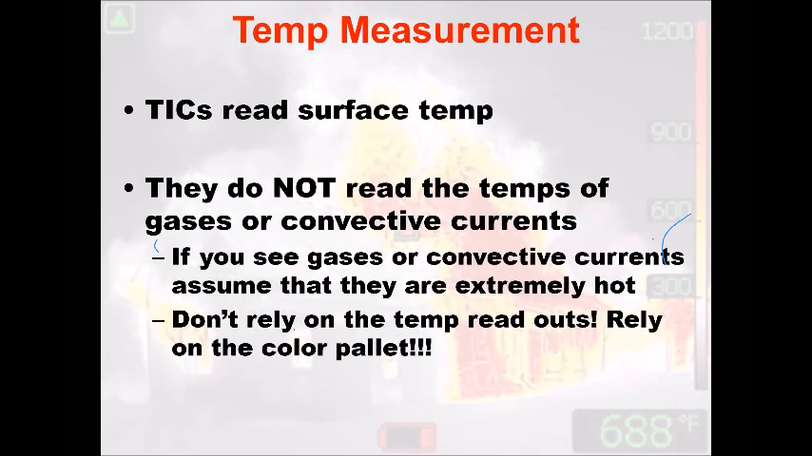Thermal imaging cameras read surface temperatures. They do not read the gases, anything like that. Those are a totally different industrial grade camera that reads the temperatures of convective gases. When I showed the video of the camera flipping sensitivity modes and the crib was in there, you were seeing gases rolling through the room. Those are convective currents. Whatever those currents are heating up is the temperature you're reading.